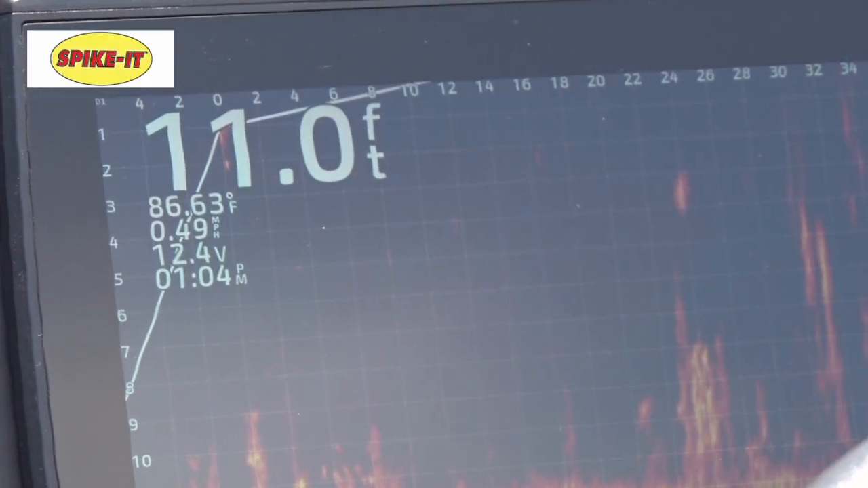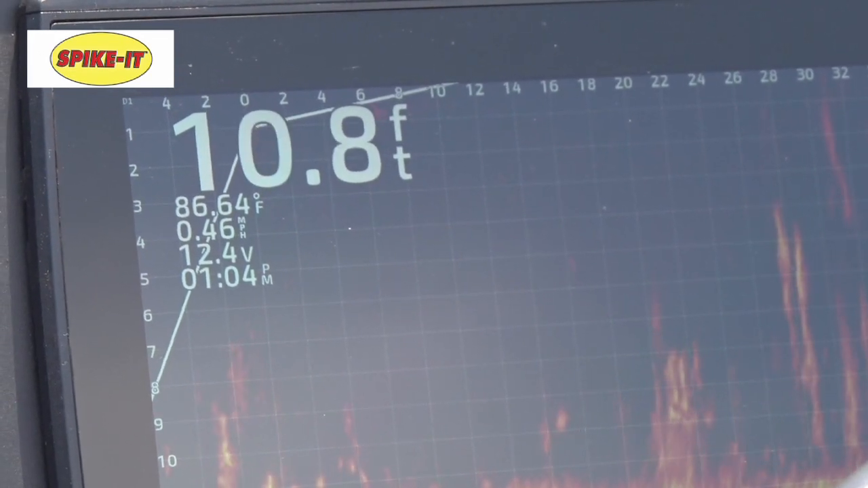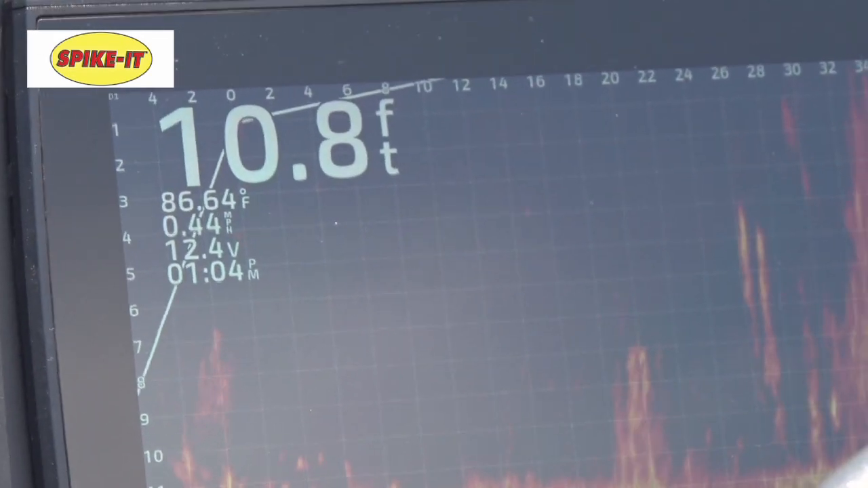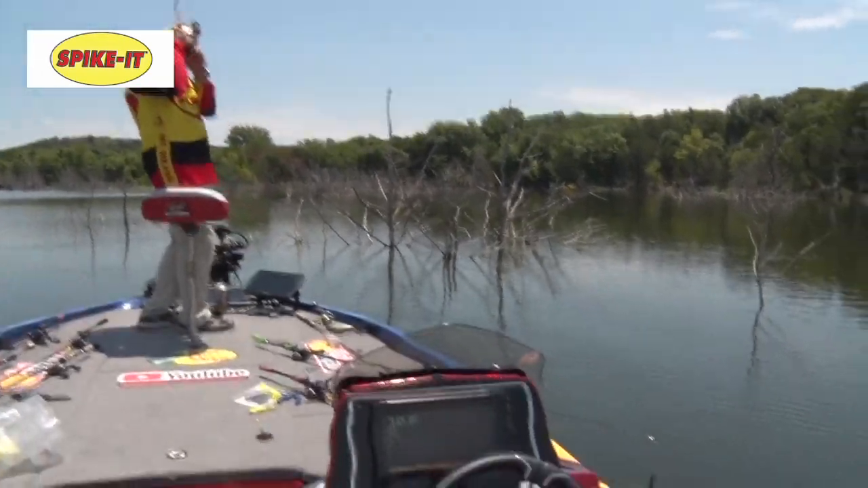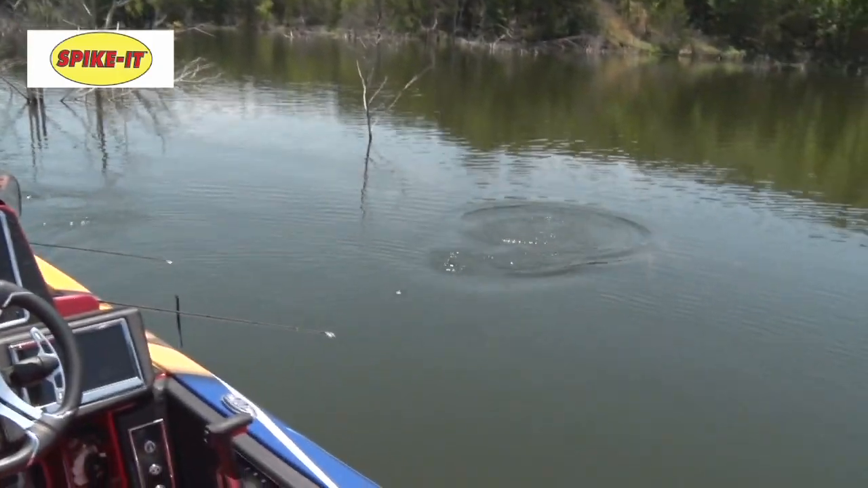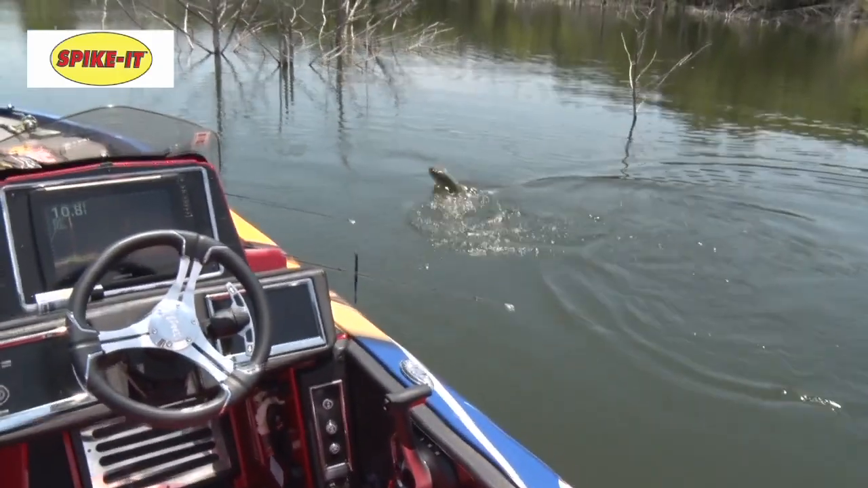Huh, fish hit it up on top and got it. Got my little Crappie Magic. Little bass. This is a tiny, pretty good bass. Get him out of that tree. A pretty good bass for this little bitty rod.